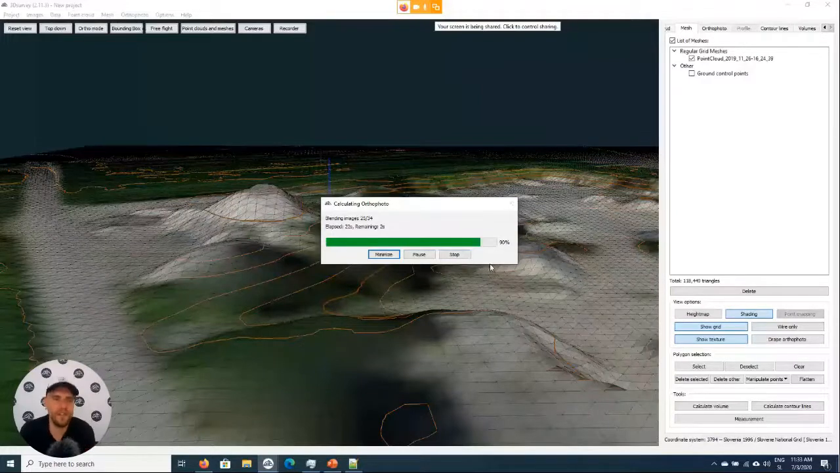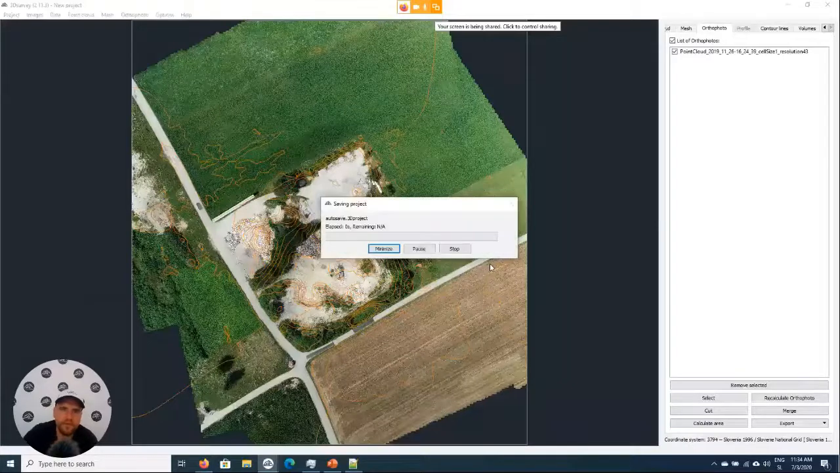In the first part, the images are reprojected onto the digital terrain model, and then they are also color corrected, in order to get a result that will look like one picture. Now the process is also saving the result.